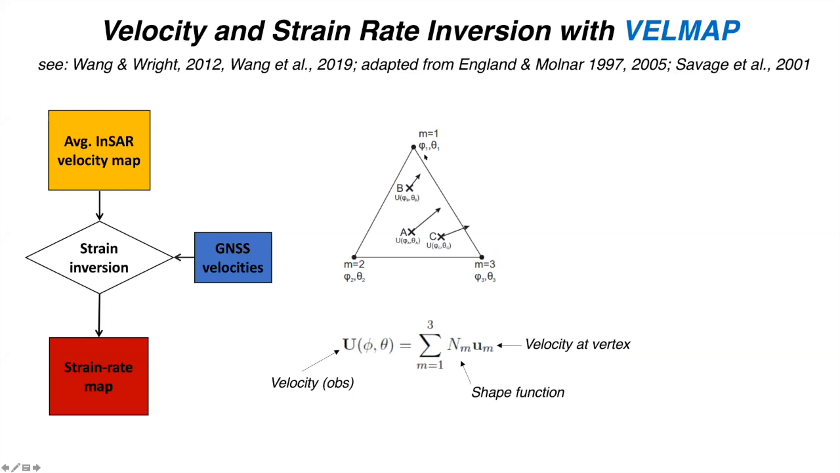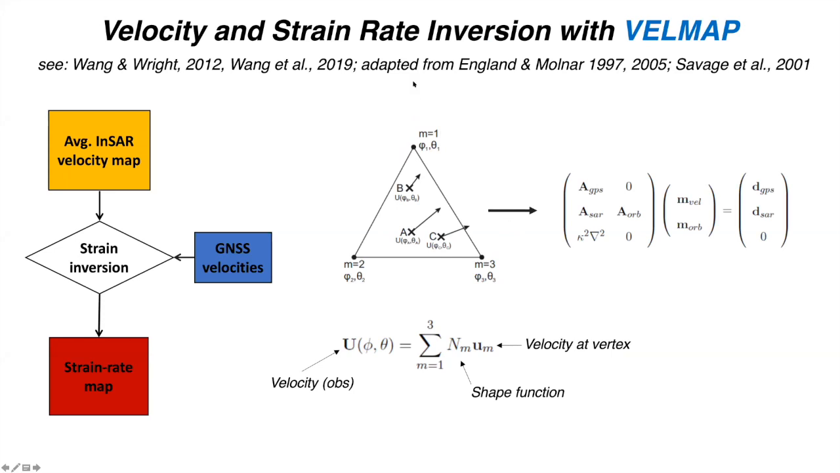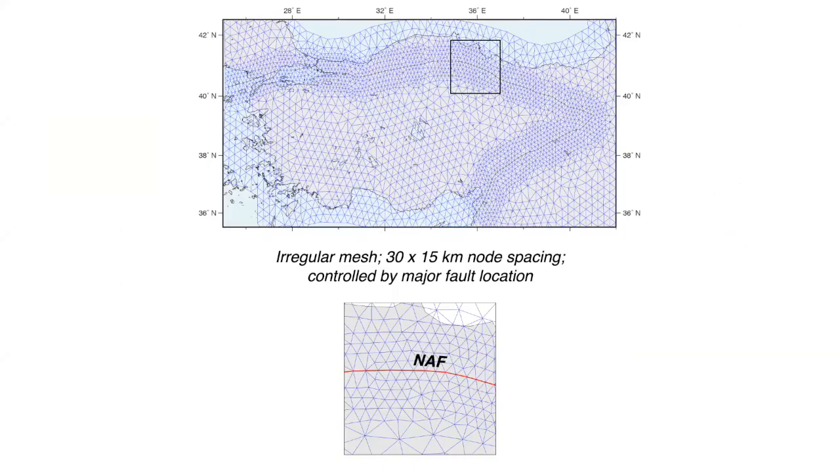Essentially, we break our area of interest into a triangular mesh, and we solve for the velocities at the corners of the triangles using our observations from within the triangular mesh. The adaptation from England and Molnar was that now not only are we doing this for GPS velocities, but we're directly inverting the line of sight information. So we're not decomposing it, we're directly inverting both GNSS and line of sight. And there is some regularization required that impacts the strain rate magnitudes that we end up getting out of this approach. But here's the example of the mesh that we're using for Anatolia.